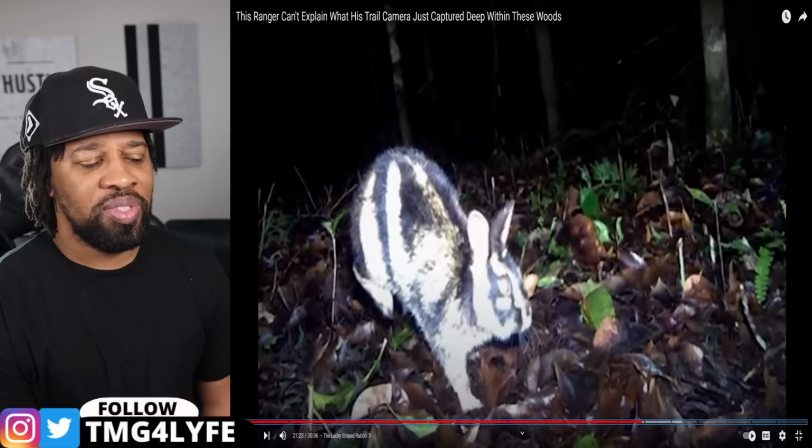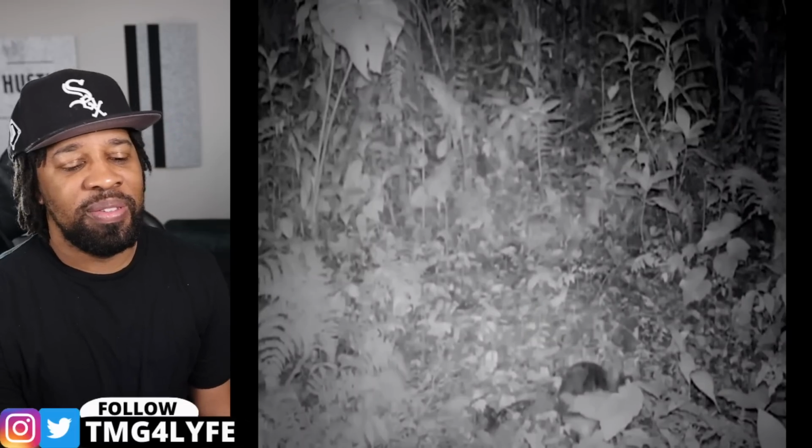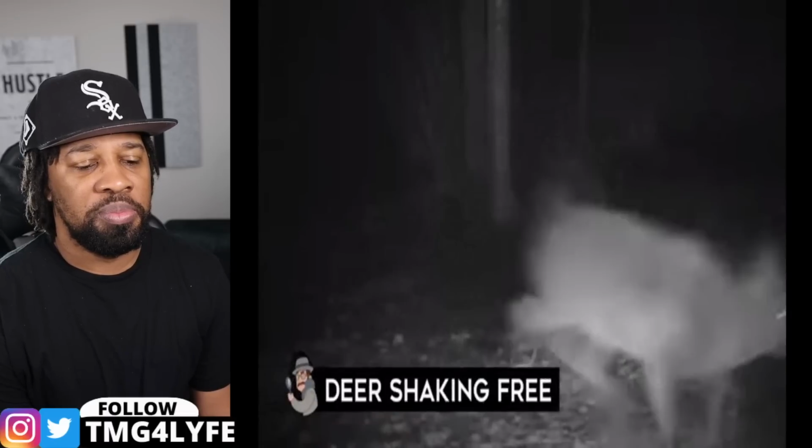Took out a camera, took some photos, and then moved a bit closer. I guessed it was sleeping, otherwise it would have run away when I moved. Talk about a lucky shot, deer shaking free.